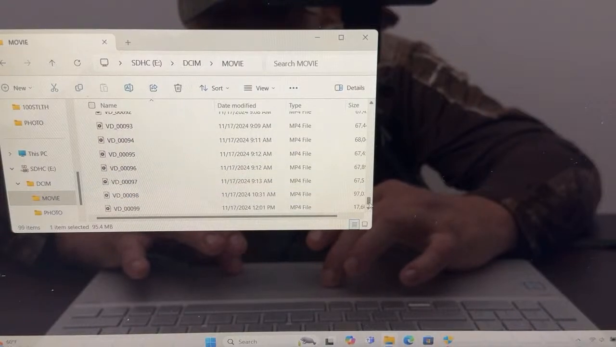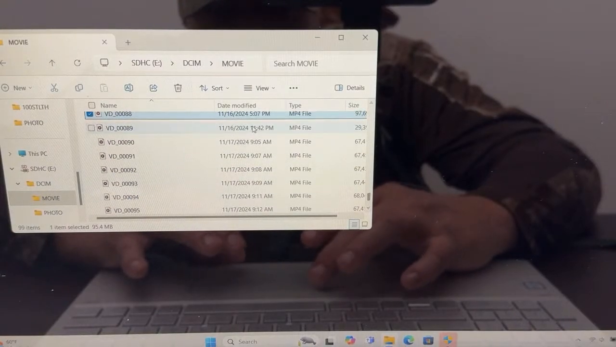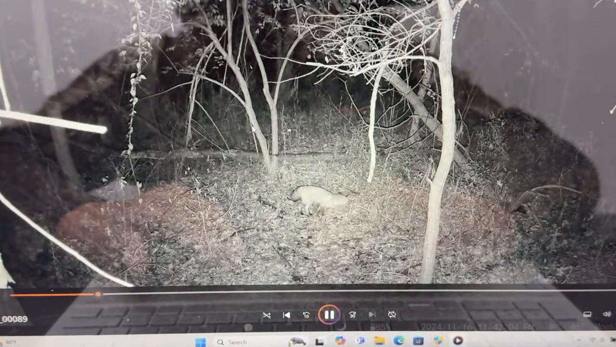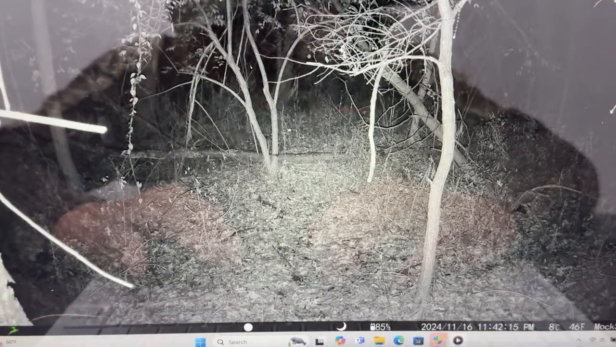Let's see. Nope, I think I went down one. All right, there's the fox. Freddy the fox. I always see him or her. Freddy or Franny. Franny the fox or Freddy the fox.